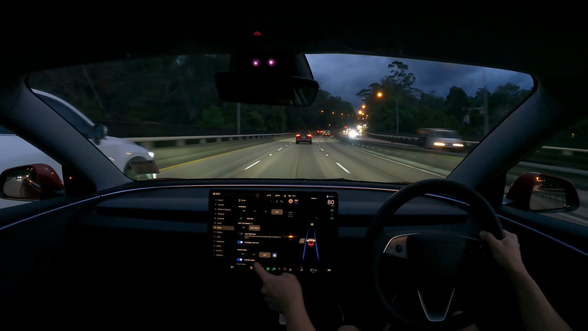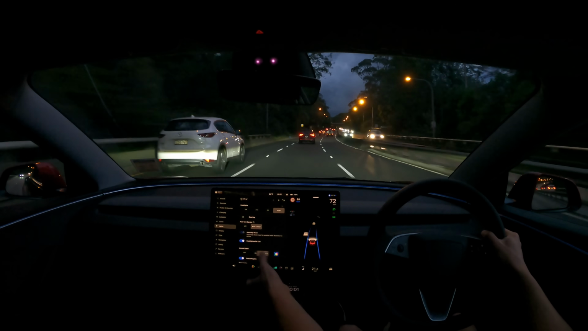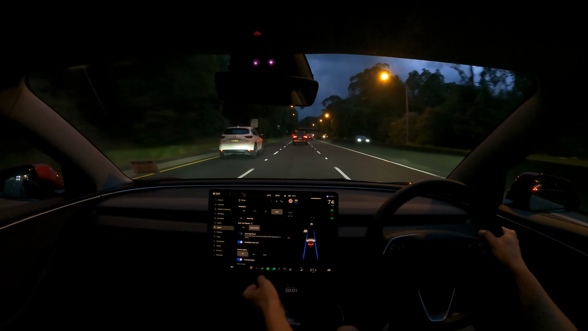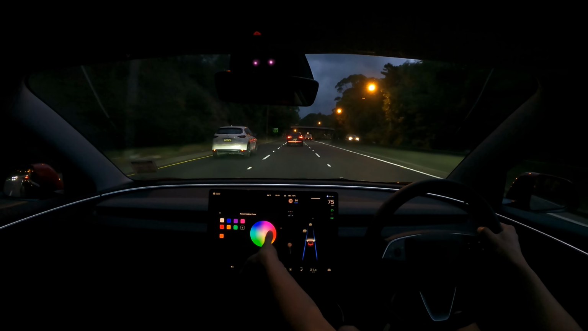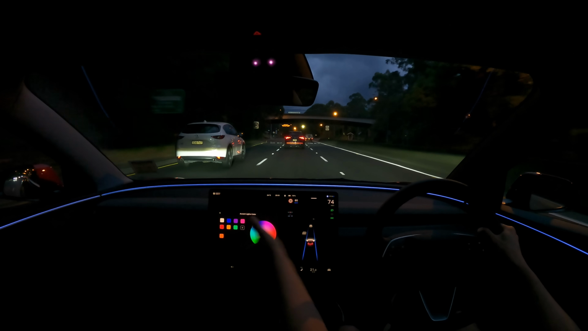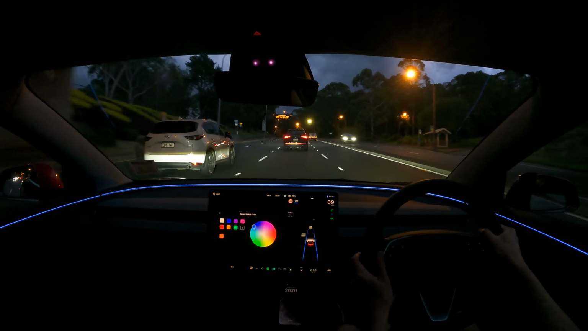You can always change them as well. See that? I've got it on auto. If you put it on, even then it's not too bright. You can just turn them off if you want. See, when you turn them off, it's completely gone. But I've got it on auto, and then you can also change them mid-ride. See that? That's pretty cool. Okay, we'll tap the screen to match the speed.